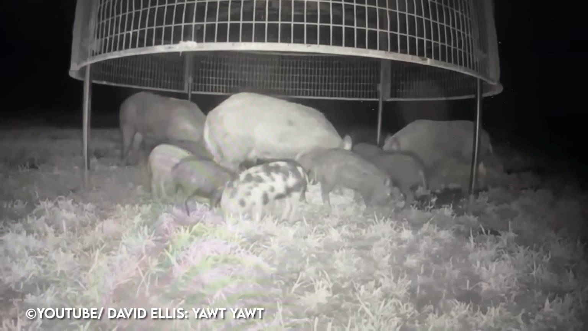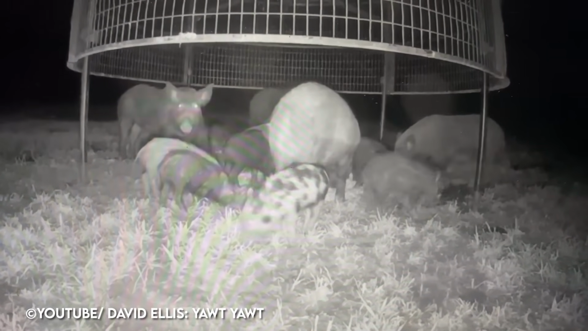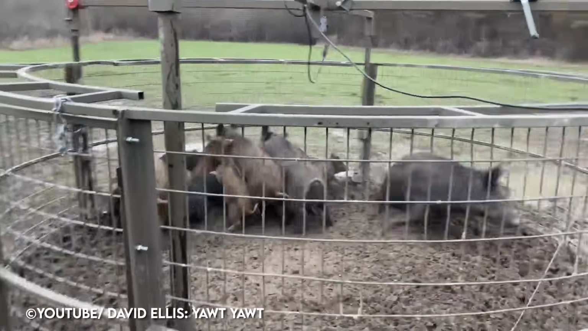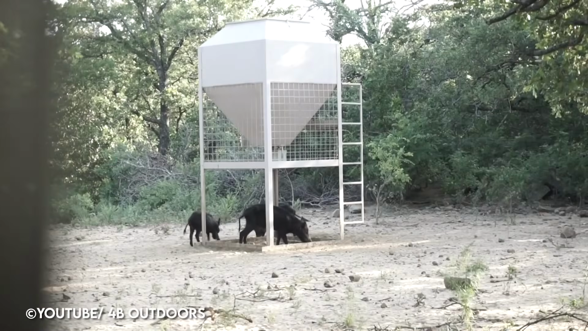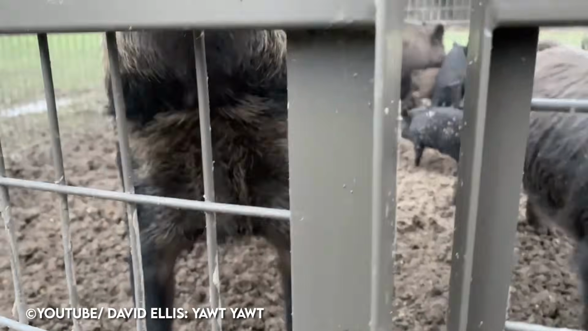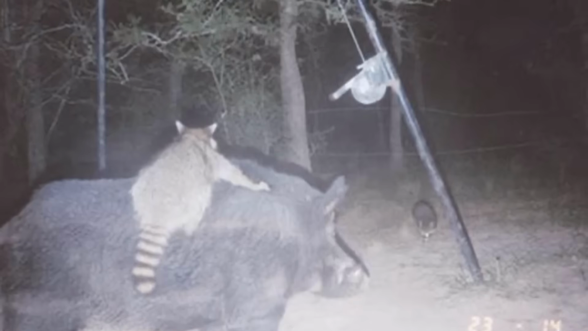Feral hogs are extremely detrimental to natural habitats and endangered native plant and animal species. Once they've established themselves, they are nearly impossible to eradicate. Adult feral hogs have no natural predators aside from humans, and exhibit very high reproductive potential. But we have seen hogs be helpful in certain situations.